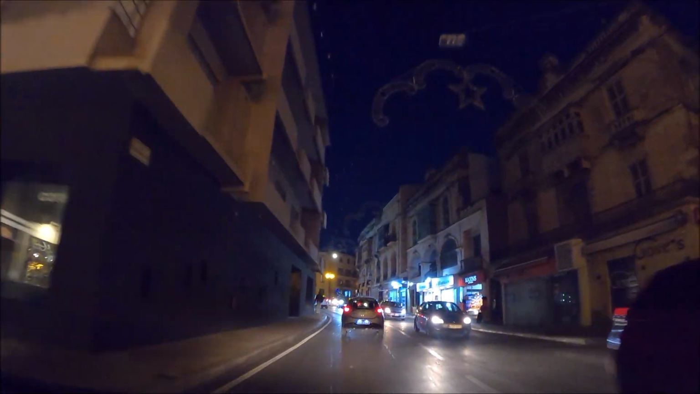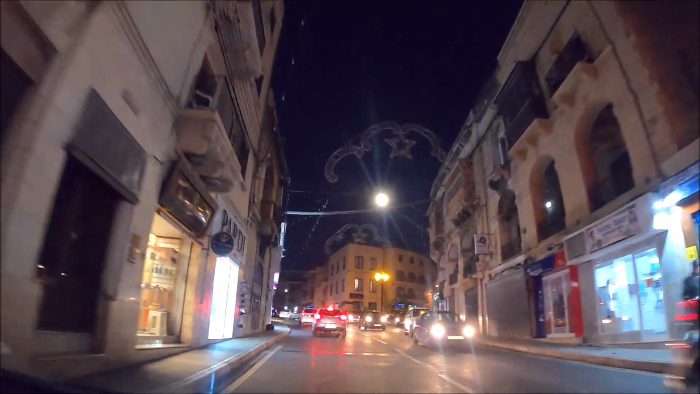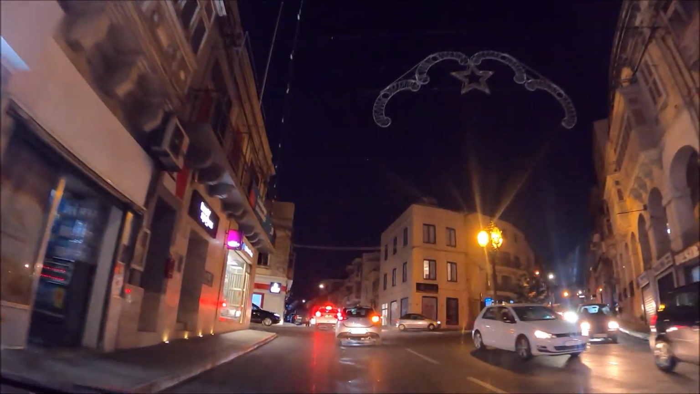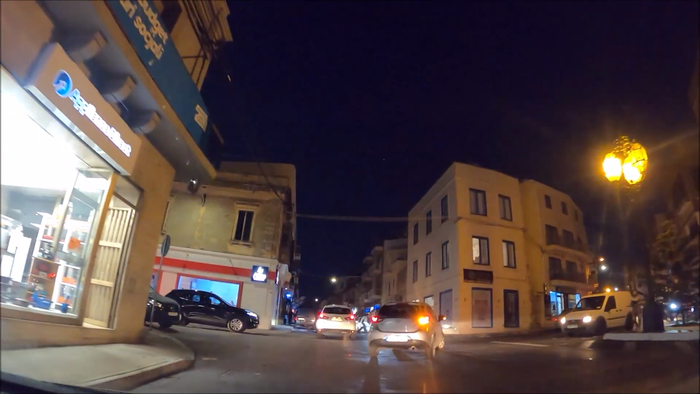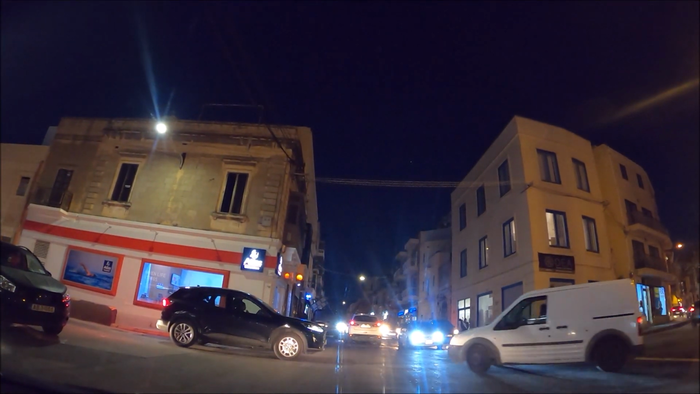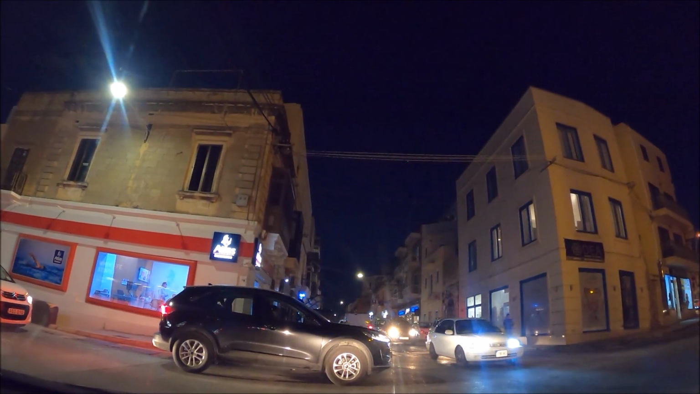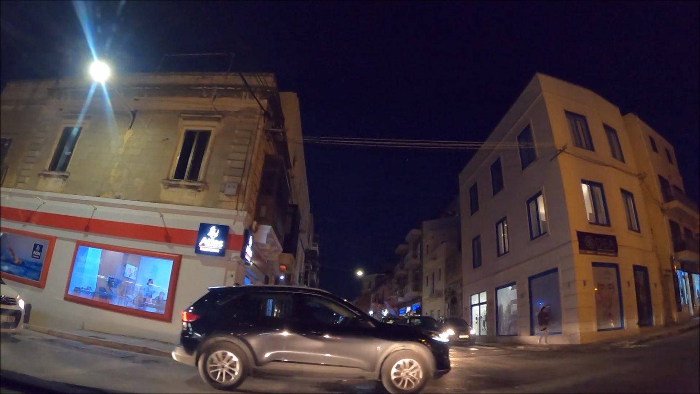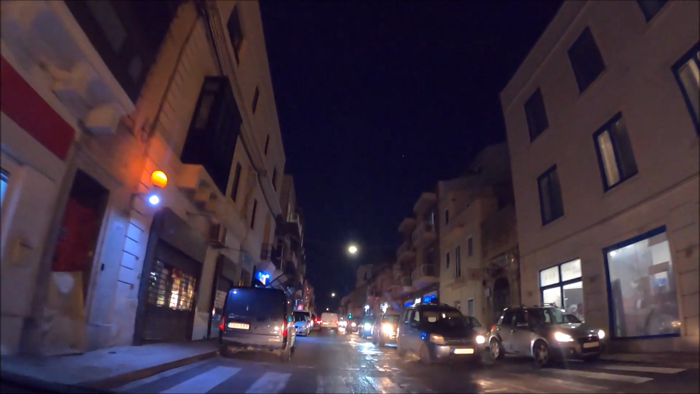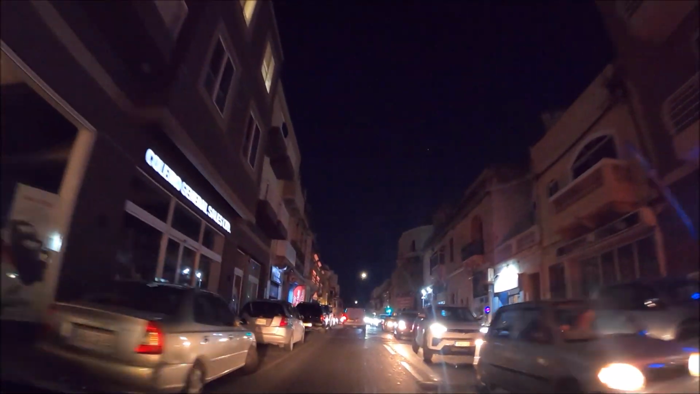So it started to move. This was the first traffic lights in Malta on this junction, so I was told. I said that last time, and many people said no, it wasn't, it was in this one. Too many people trying to just push out, lady. Can't be courteous in Malta. Well, you can a little bit, but not too much.